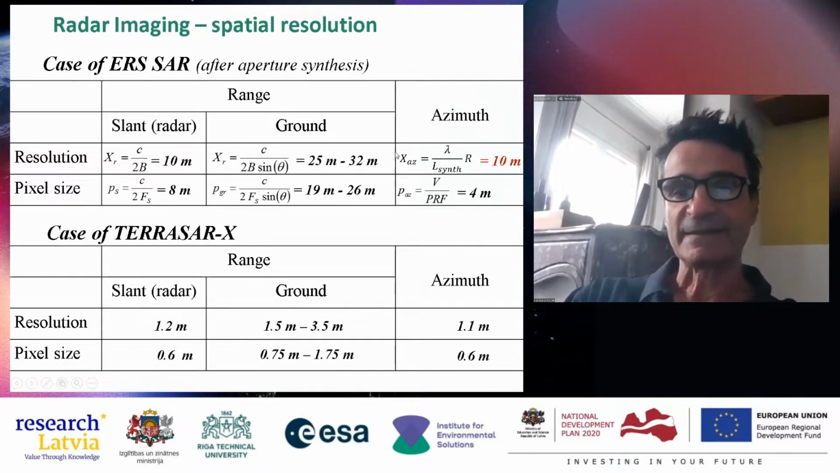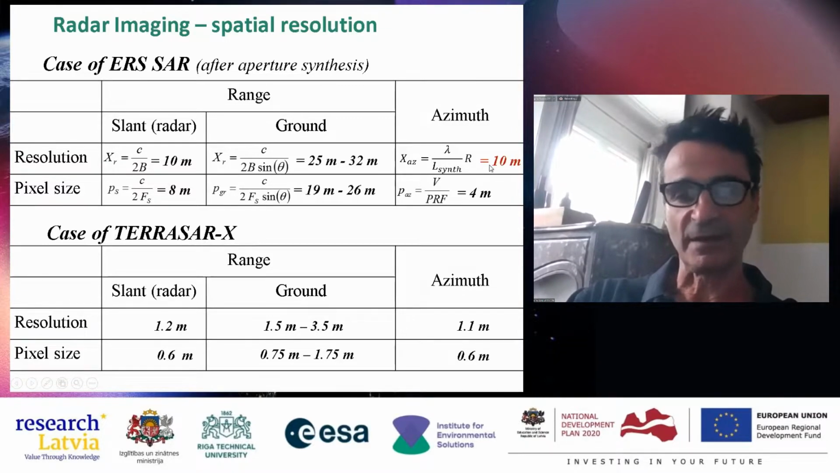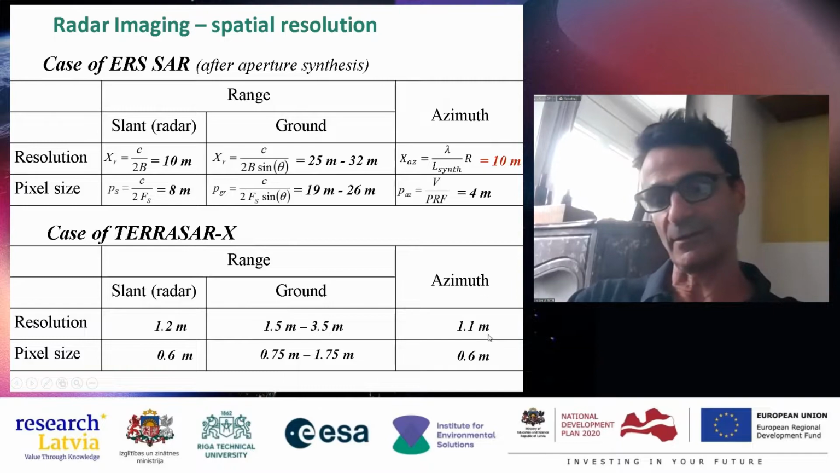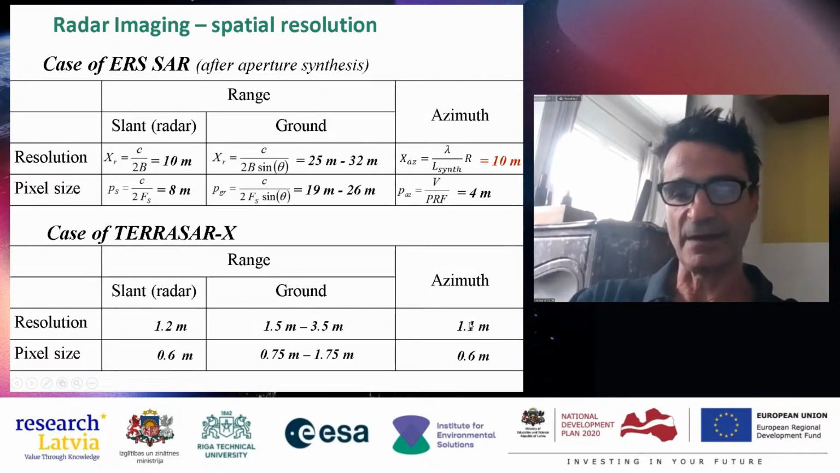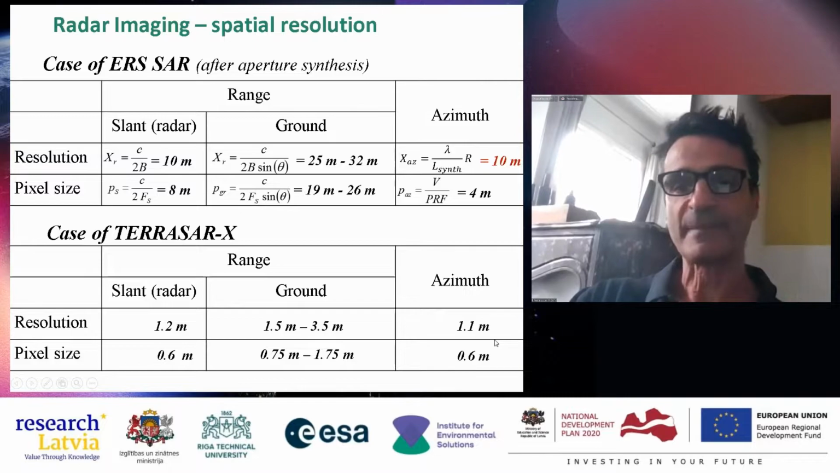So in that case, now everything is okay. I have an azimuthal resolution of 10 meters here. For example, with TerraSAR-X, I get 1 meter in azimuthal resolution, 3 meters in ground resolution in range, and with pixel size, it's okay.